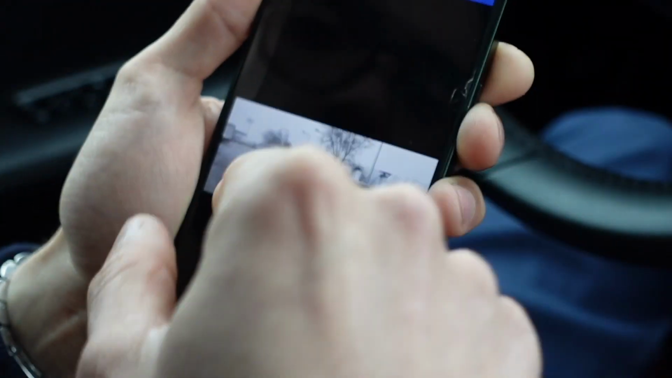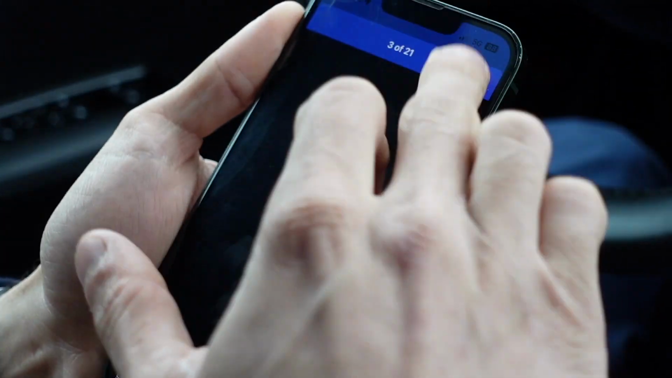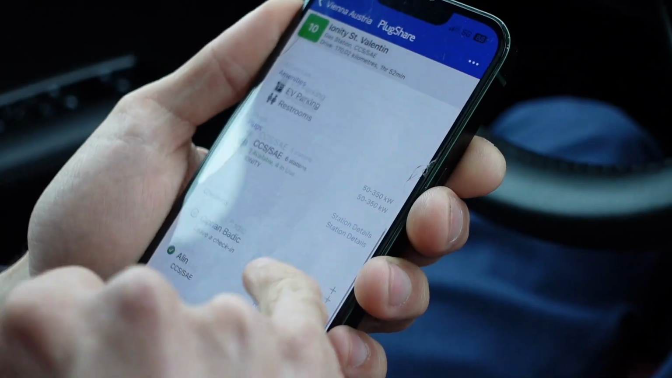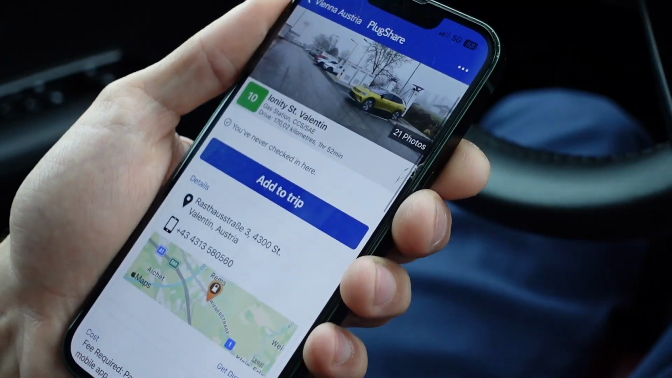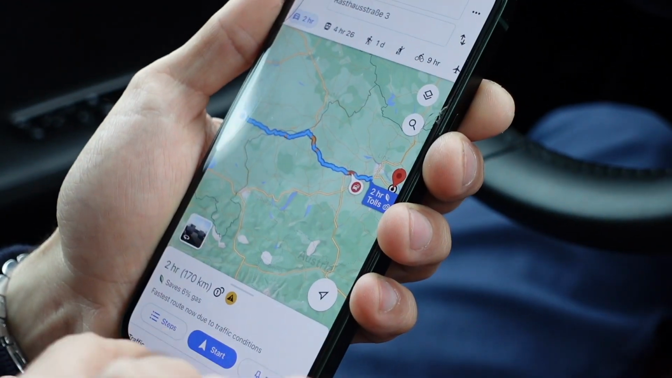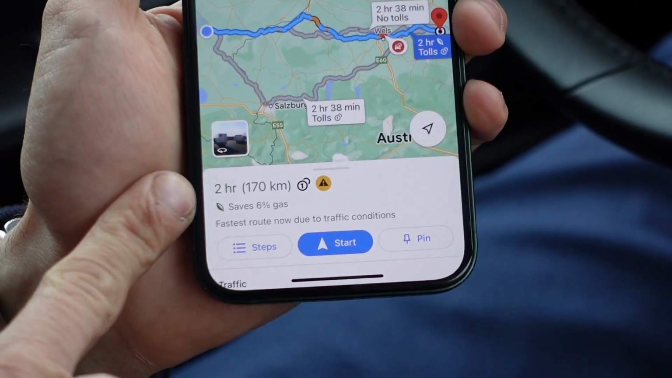We stopped here on our way to Nürburgring, so this should be a really fast stop. Now let's go on Google Maps, start. So 170 kilometers.